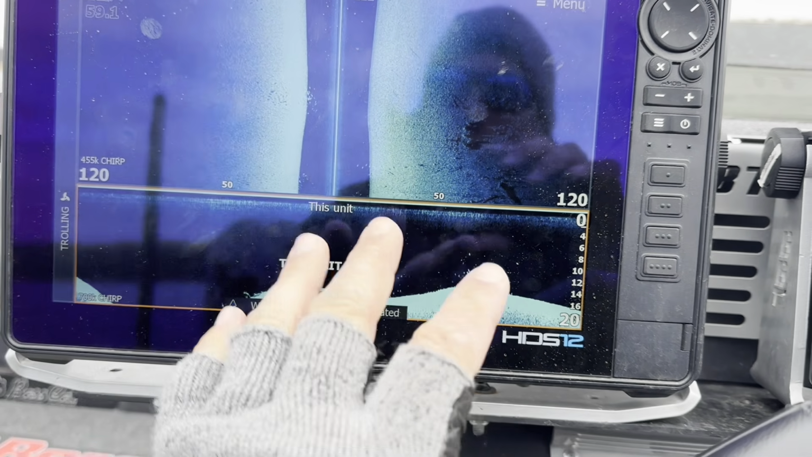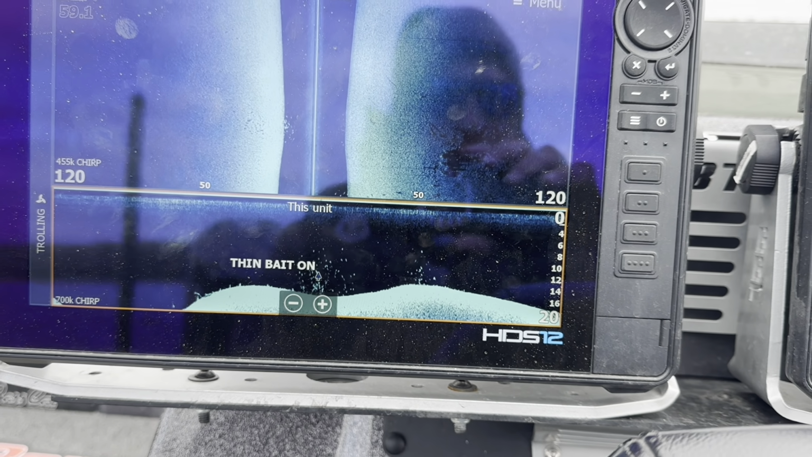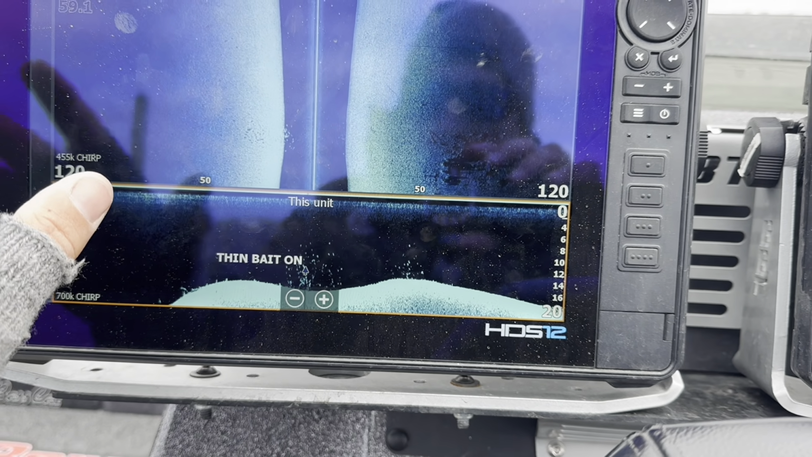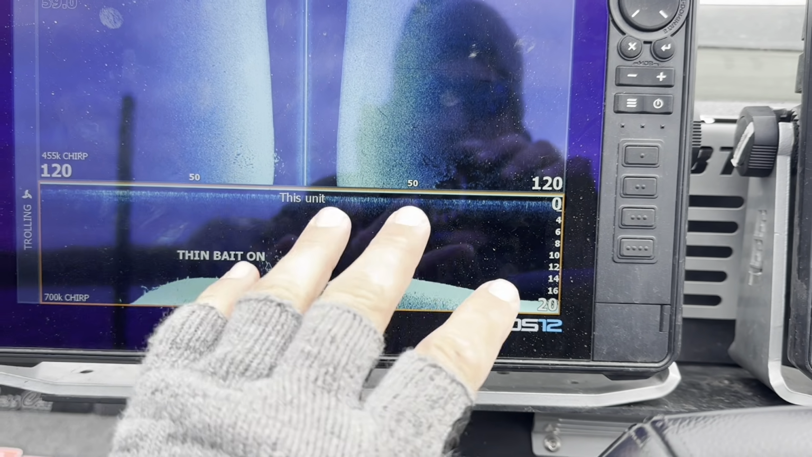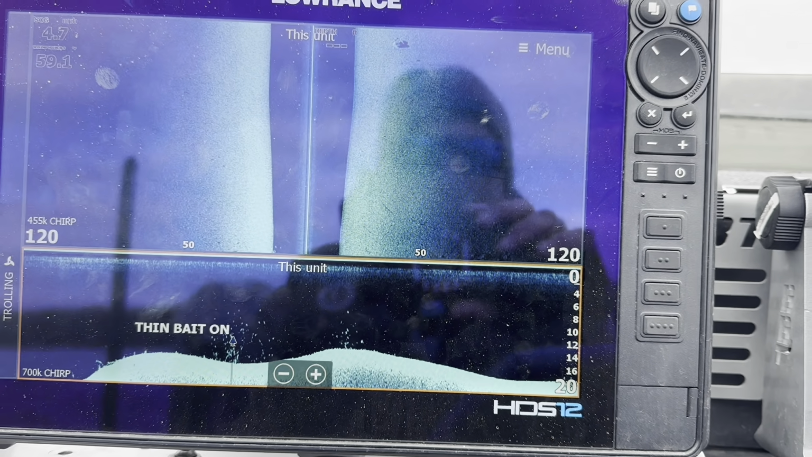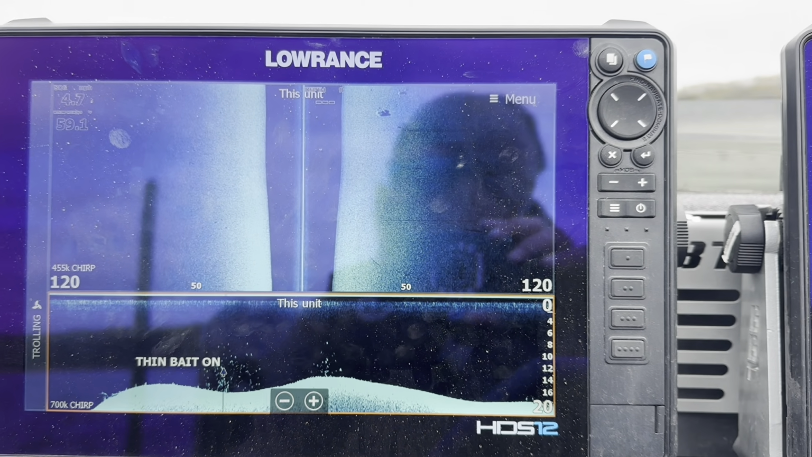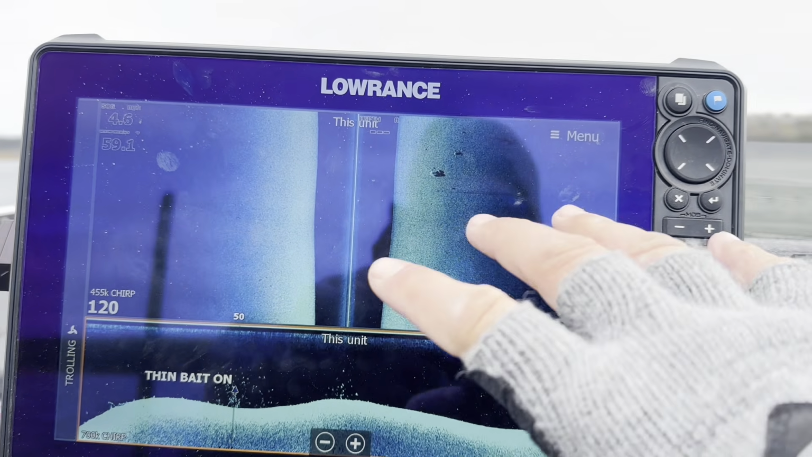Settings wise, I have it set out to 120 foot on each side, so I'm not getting the clearest images here. I'm not looking for super details, so I'm not looking for fish on the structure. I'm just looking for the structure. I want to find where the laydowns are and that sort of thing, and I can go back from there. It just lets me cover more area faster.